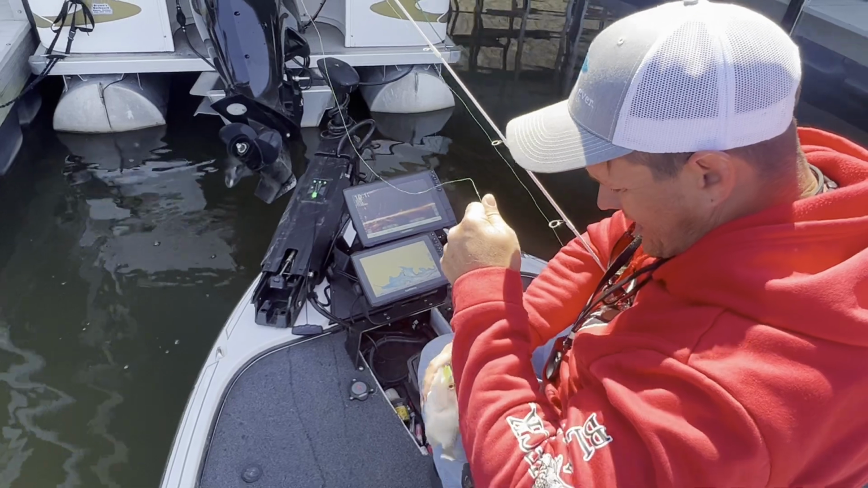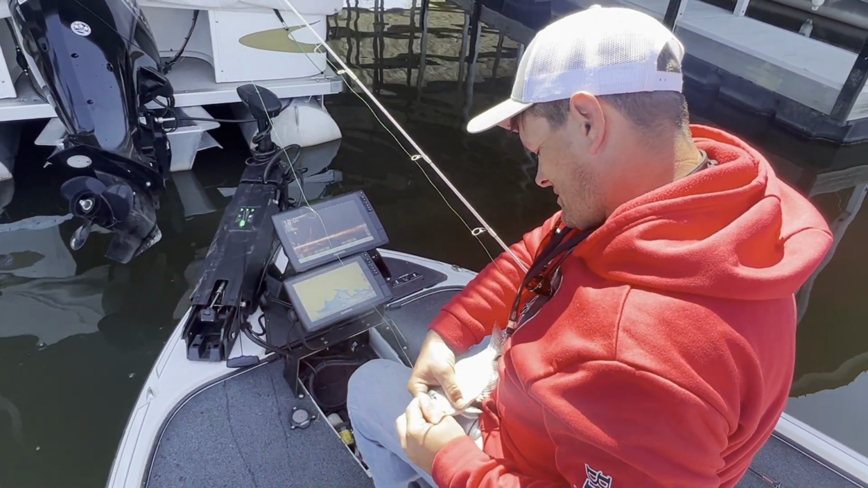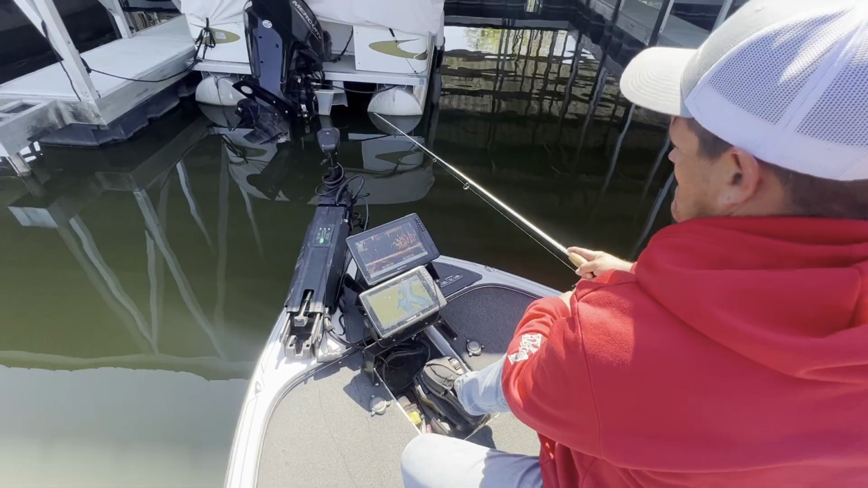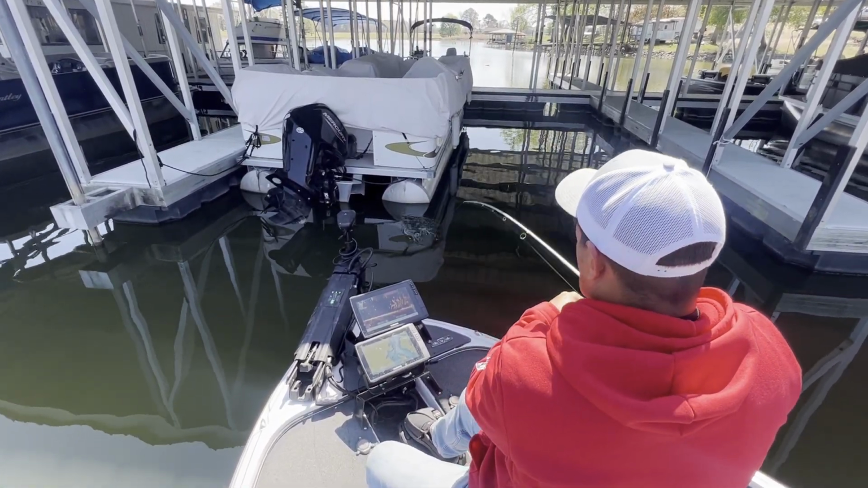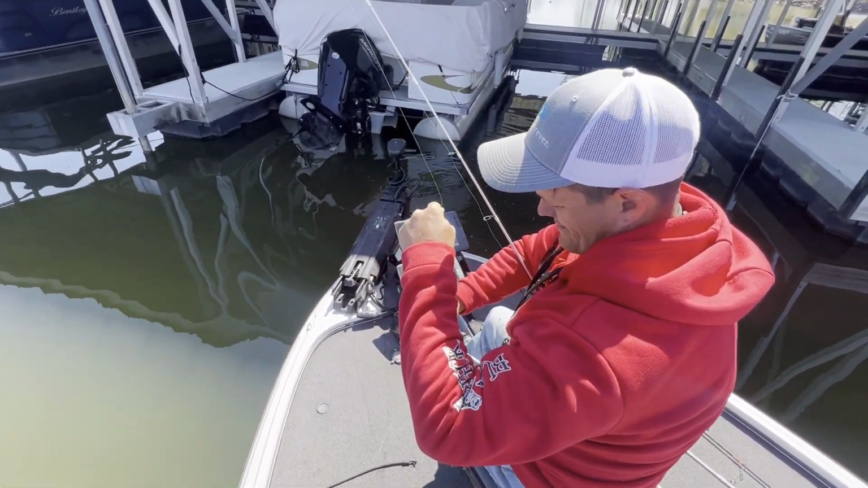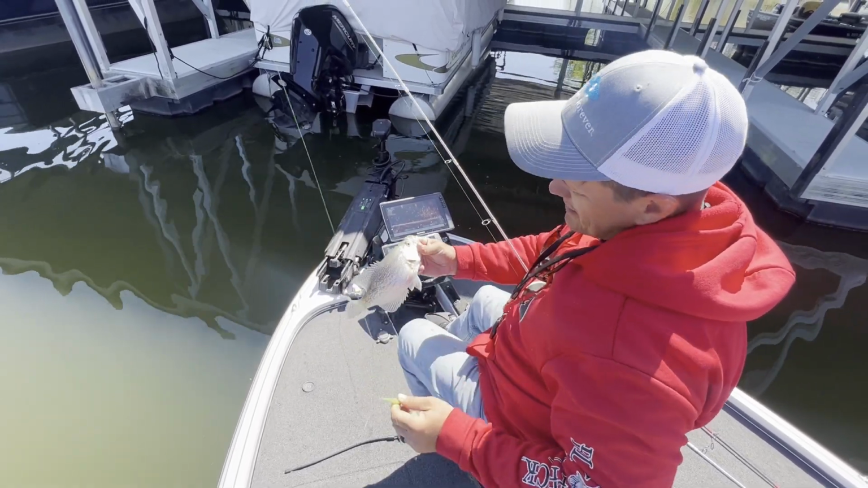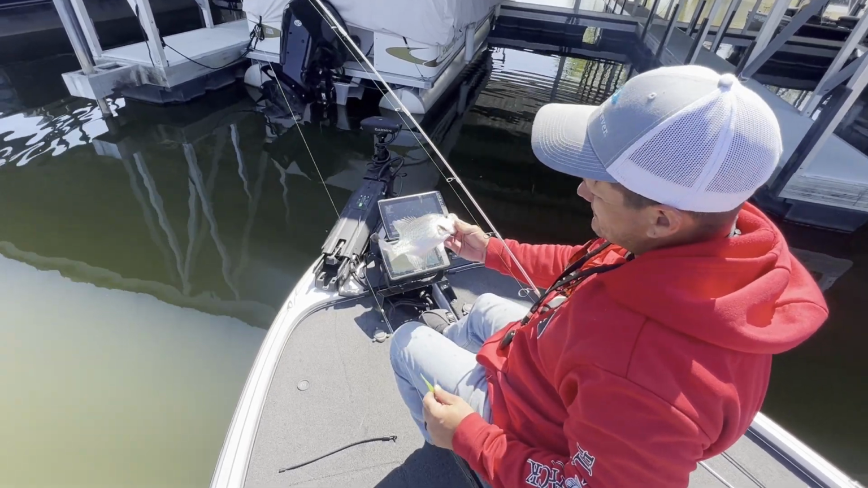Just any part of dark water you can find. This time of year usually is really, really good. That's a better fish. It's about 8 inches in size here on Weiss Lake. 10 inches is the legal limit here.